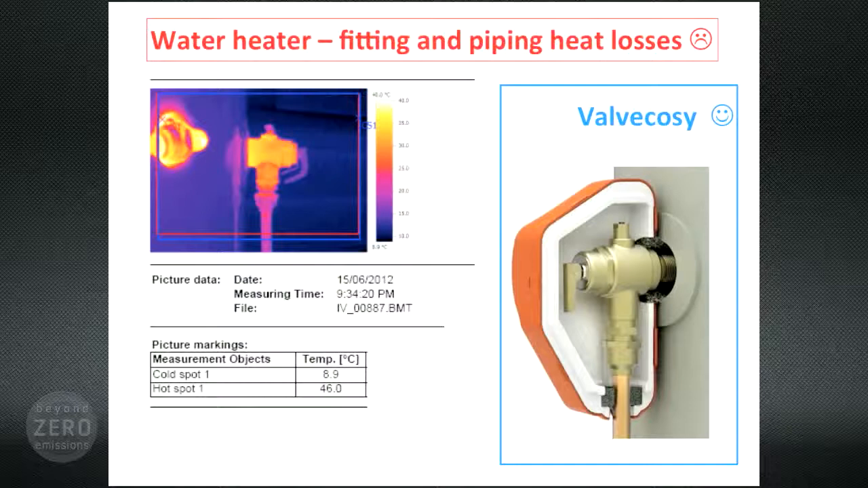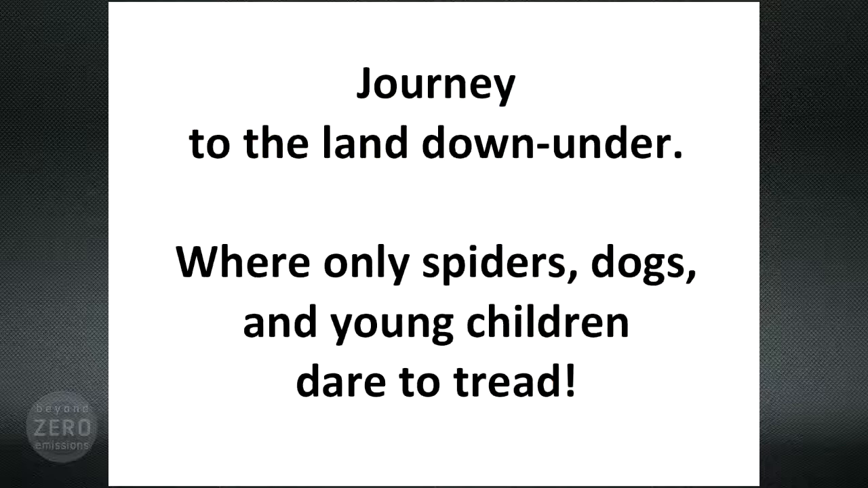All right. I only have 2 or 3 more topics to cover, but now we're going to go to the land down under, where spiders fear to tread. Actually, we thought it might be a good idea to take the camera down under the floorboards and see what's happening down there.